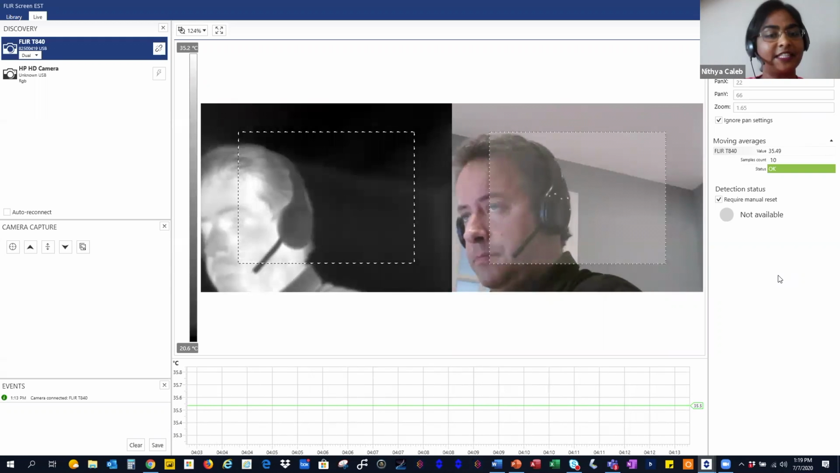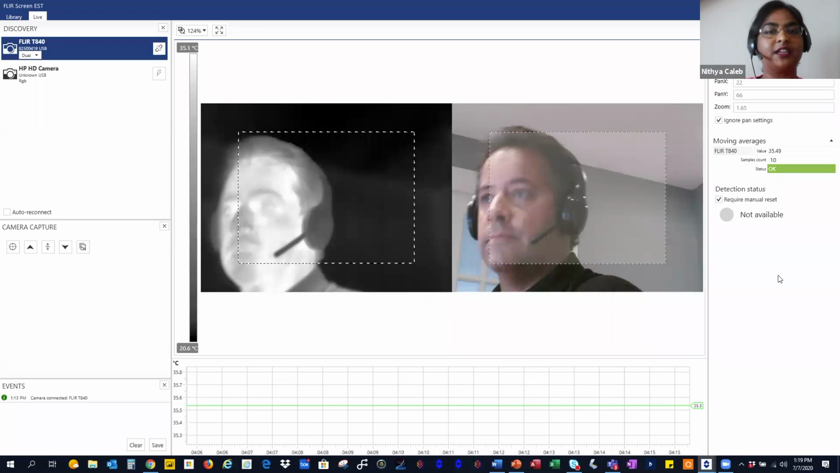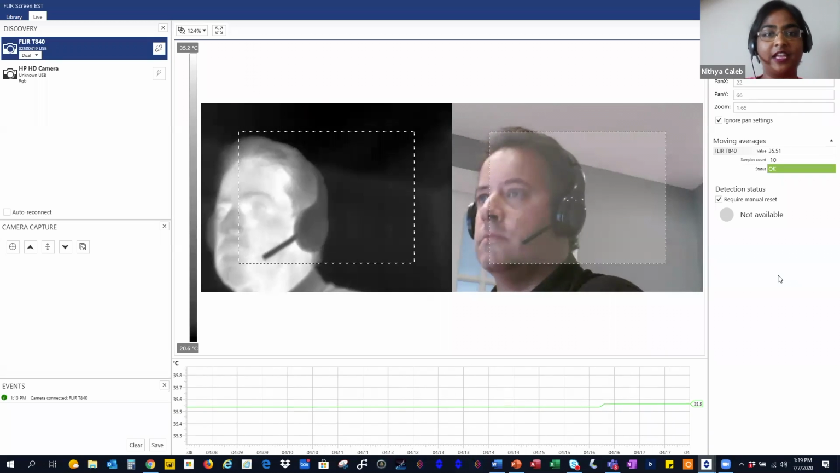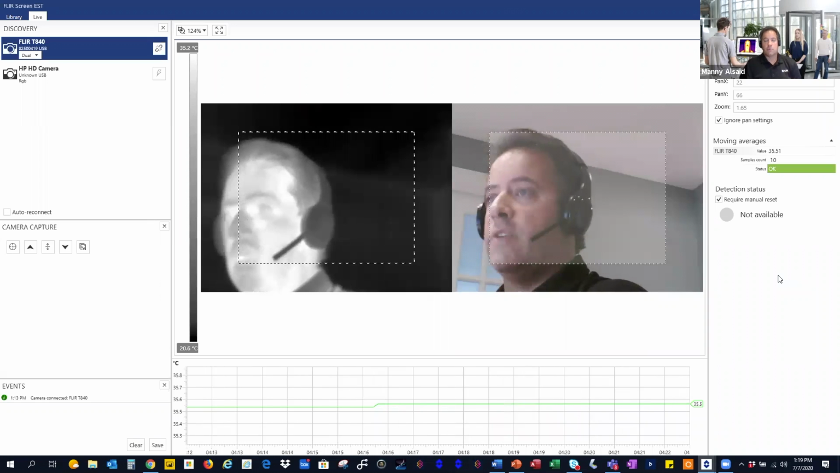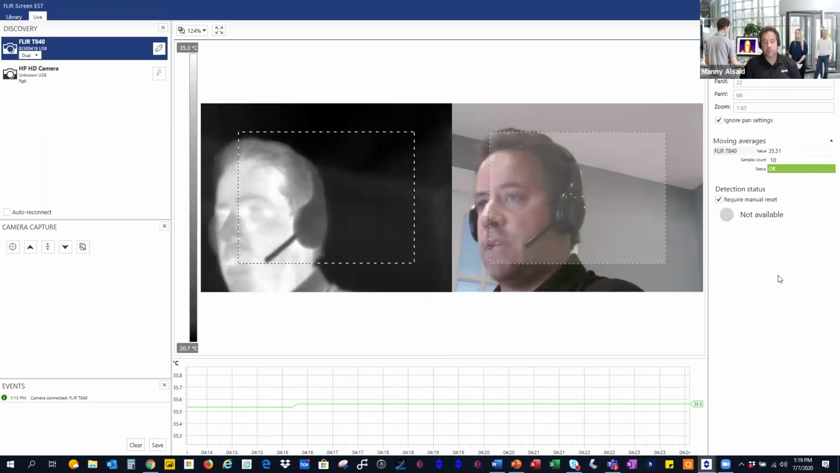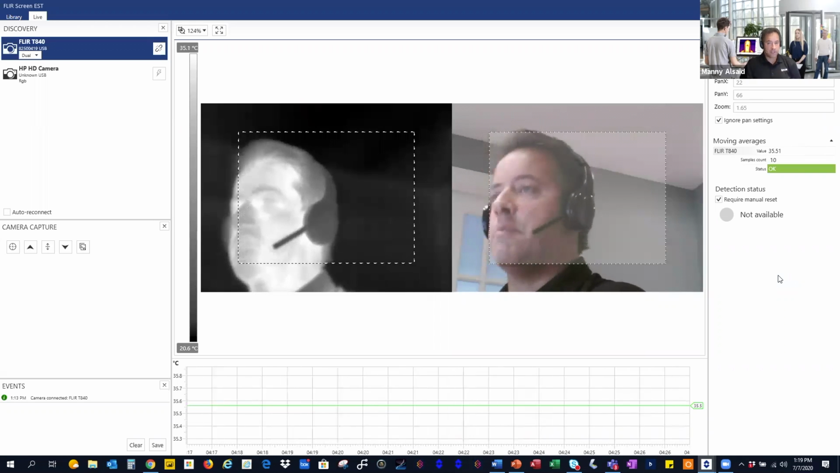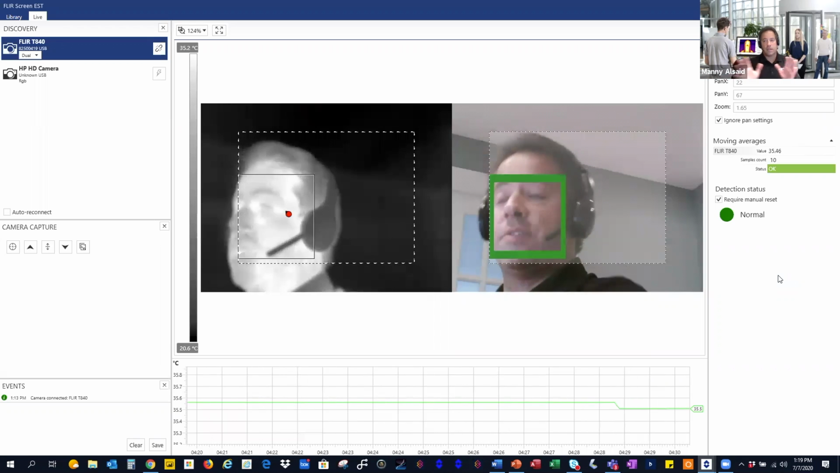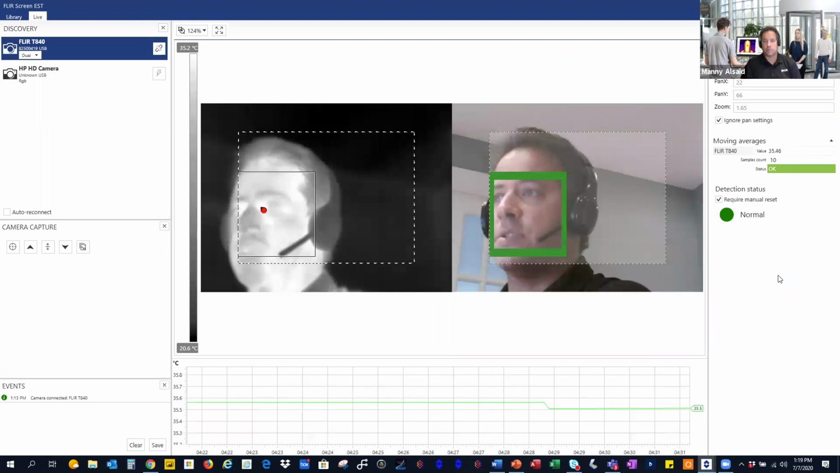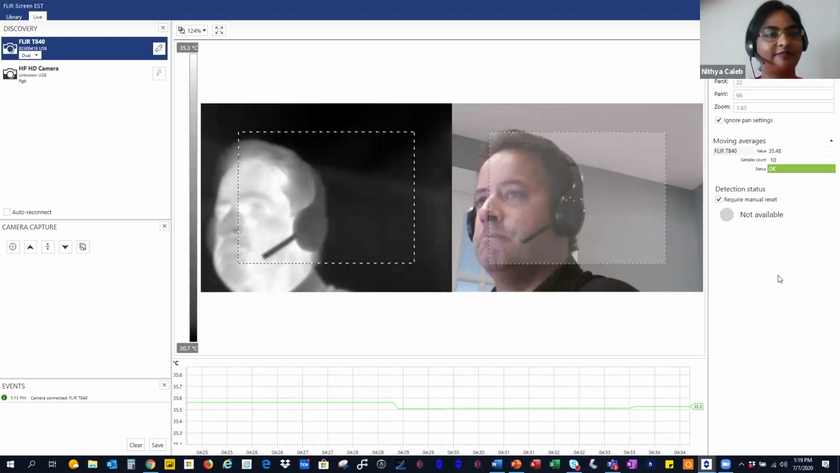Got it. Thanks, Manny. One more question. Can the system be integrated with the card access gate entry and stop potential people at risk? FLIR ourselves, we don't offer that type of integration, but we have a lot of partners across Canada, actually across the world, that can assist you with that type of application. Yes, the fixed cameras can output signals that can be connected to card access. How that works, I don't know, but we have a number of partners that are doing that right now and can assist. Okay, thank you.